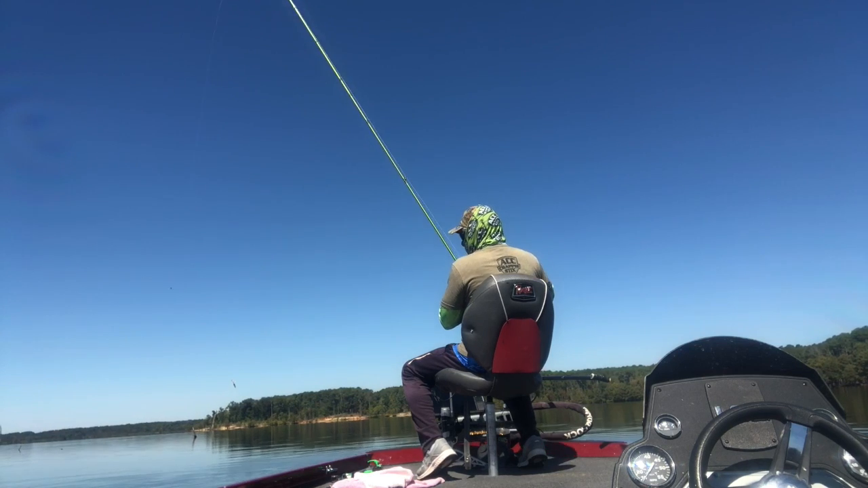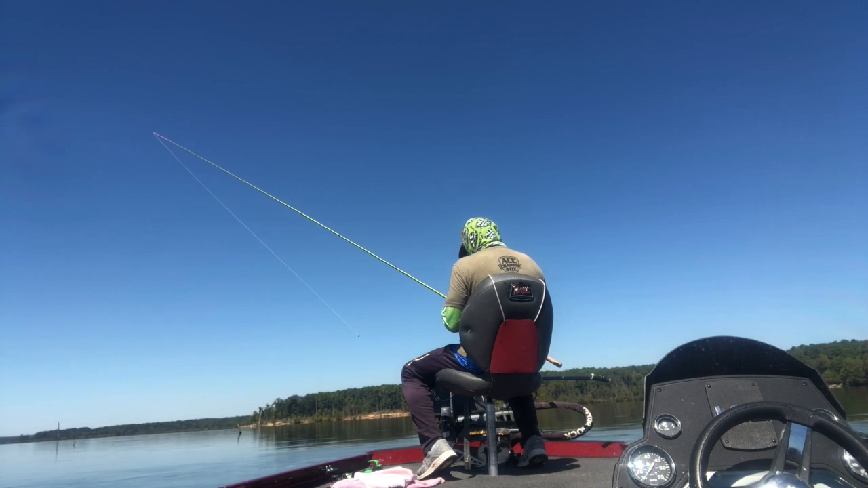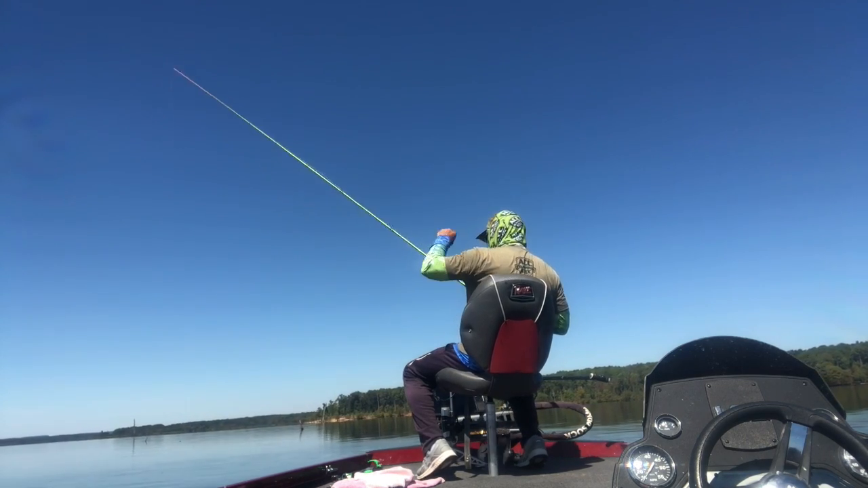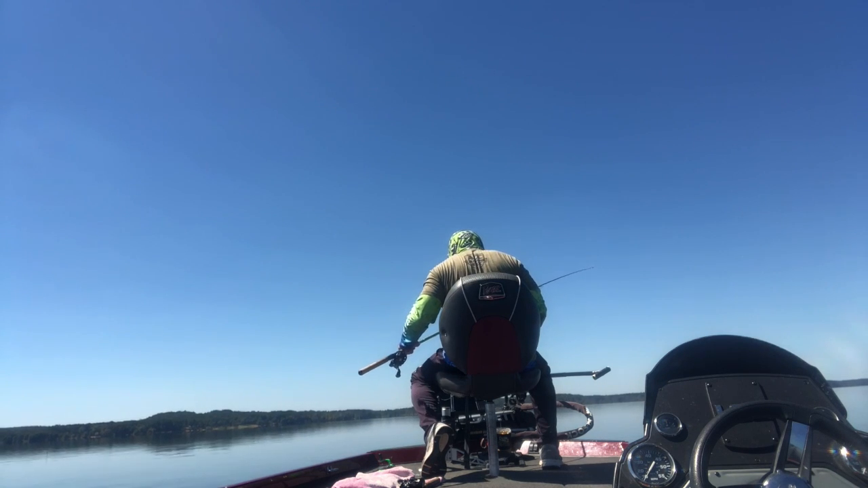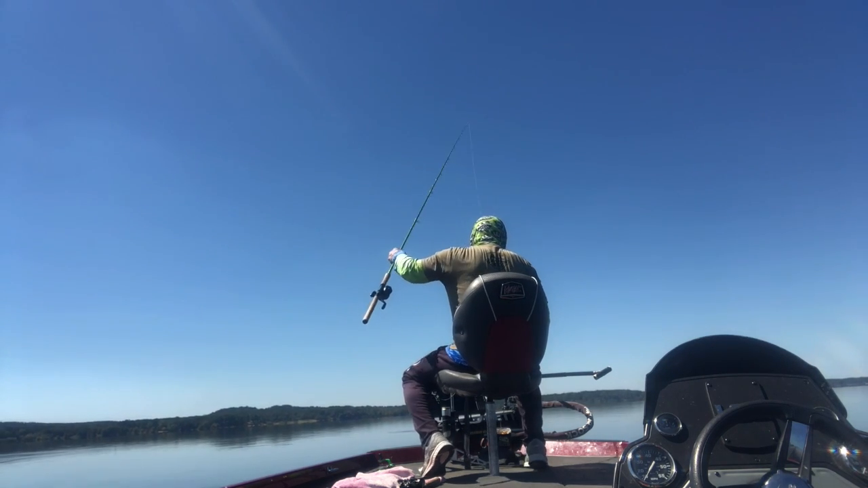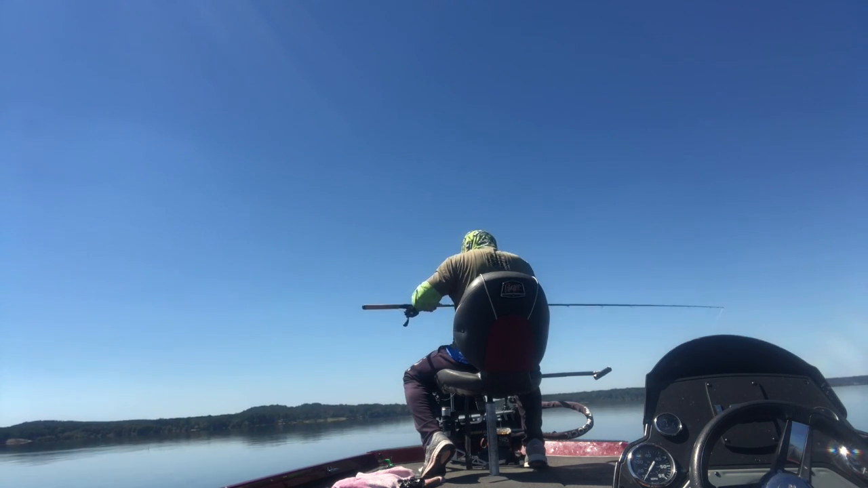I got to check this hook here. What's the deal? Hook is fine. Let's see if the other one will bite. Boy, he popped it. I thought he was on there.